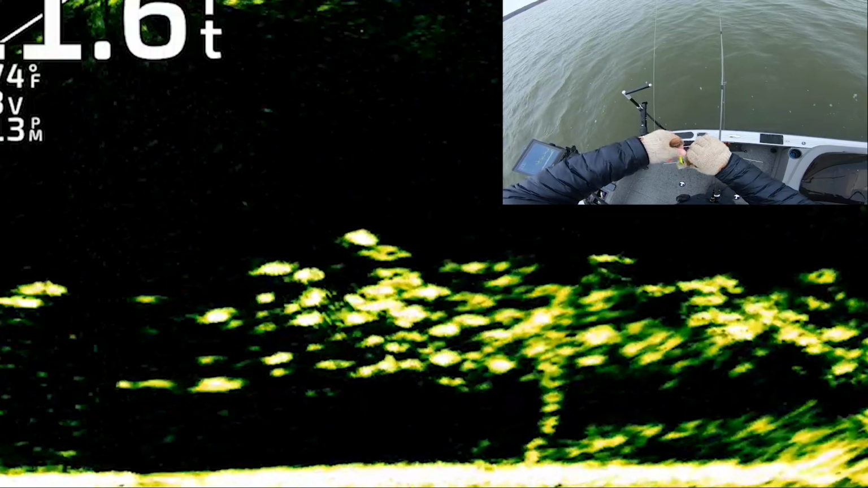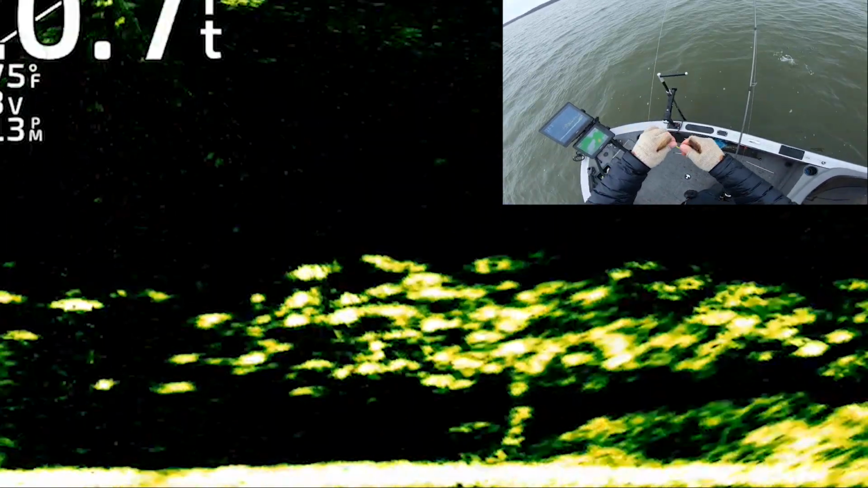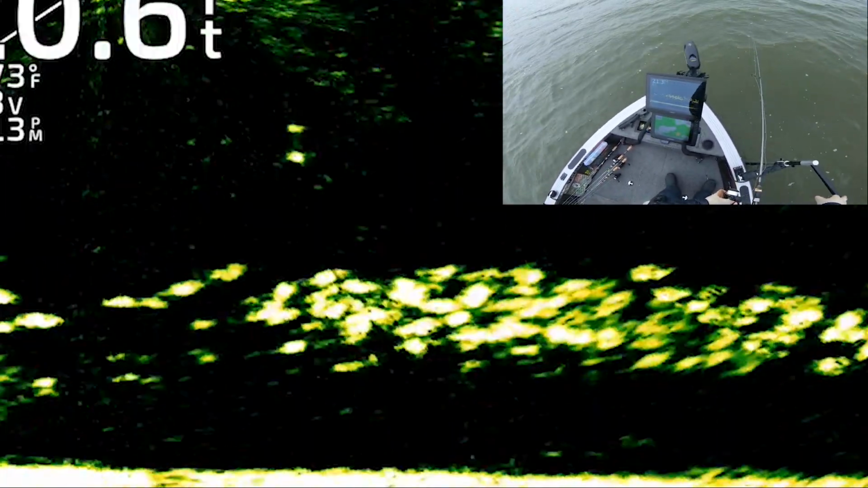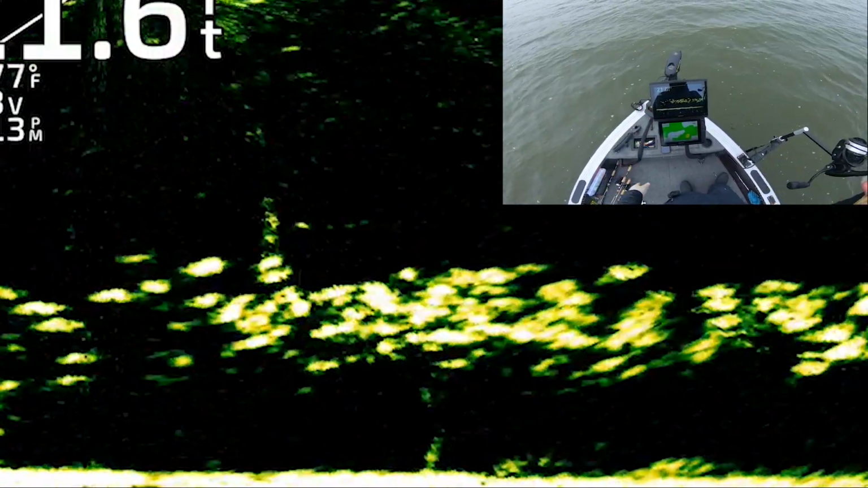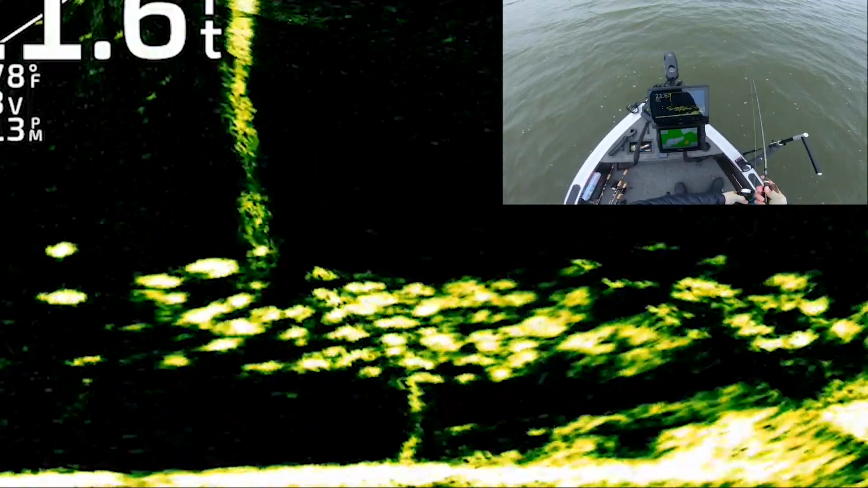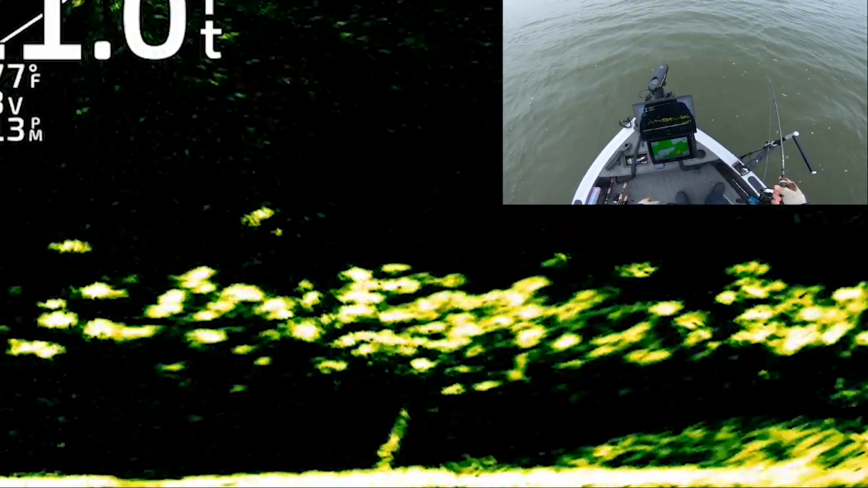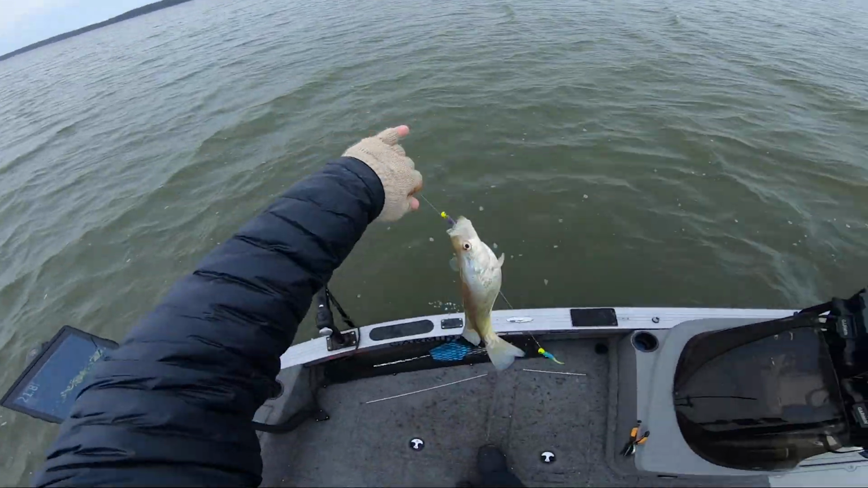So that is one thing I recommend: stop focusing so much on the trees or standing timber or brush piles, and just look for these schools that are off the main river channel, sometimes right on the edge of it, that look like that. I mean, that's insane. There's so many fish there. It's just so much fun. That's why I love doing Livescope videos this time of year, because it's so much more engaging. Top jig. Oh my God, that fish hammered it, and it's giant. That's the biggest one yet.